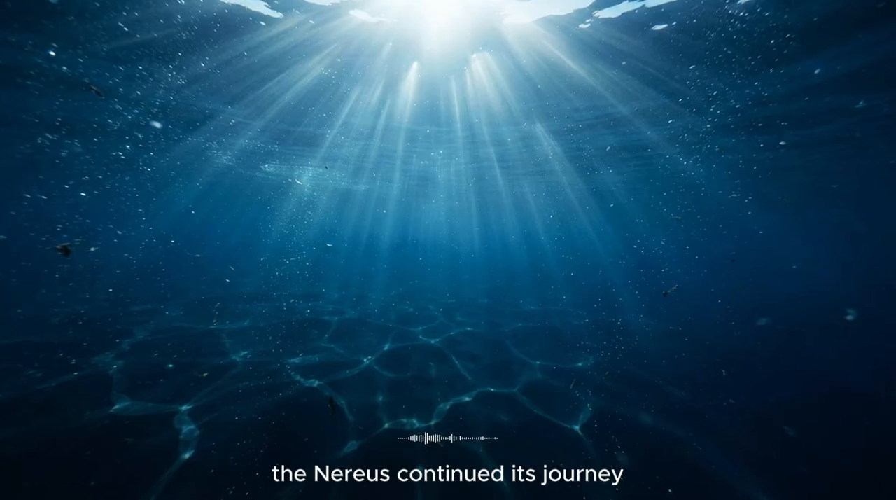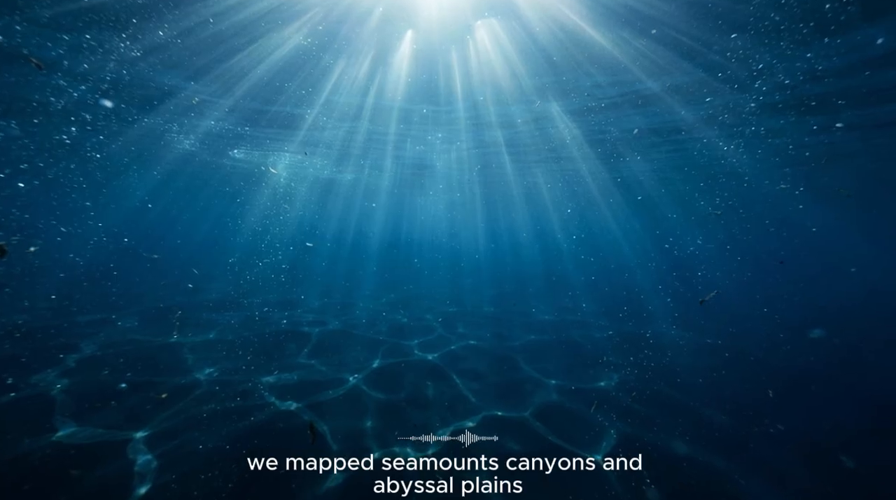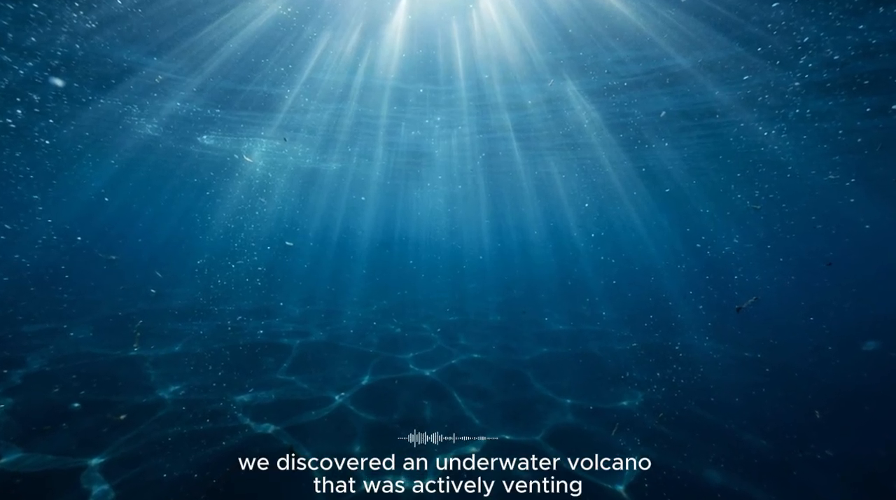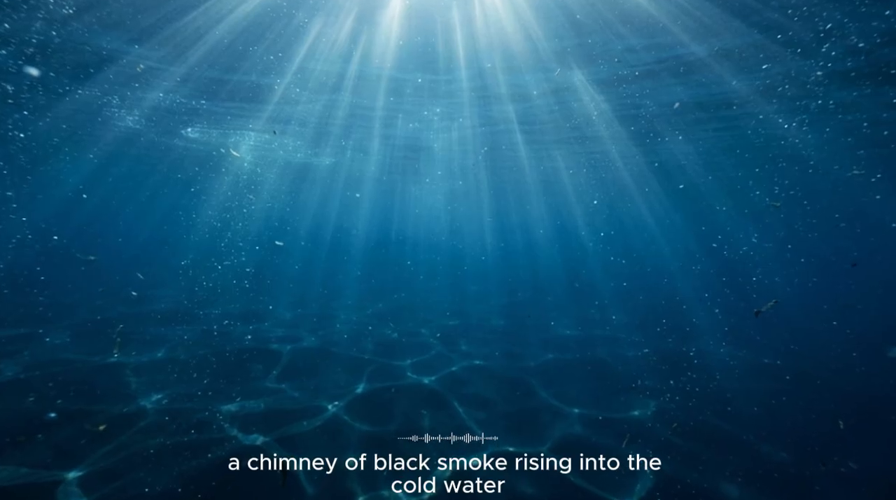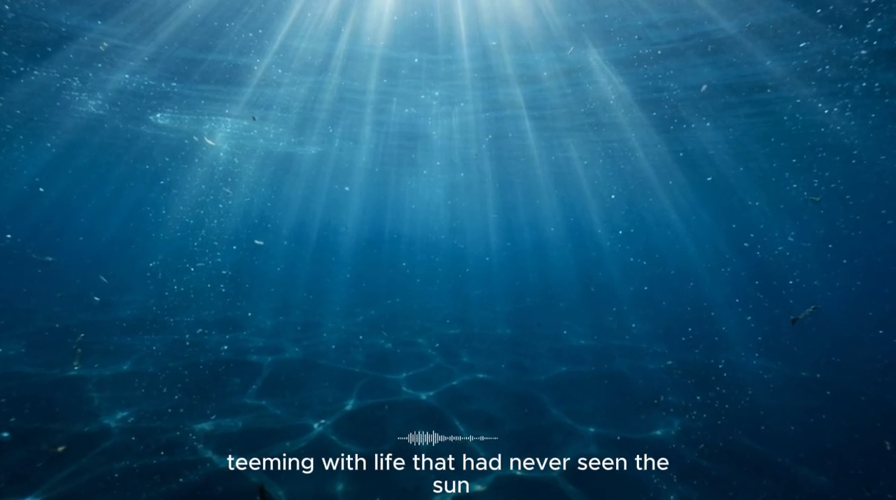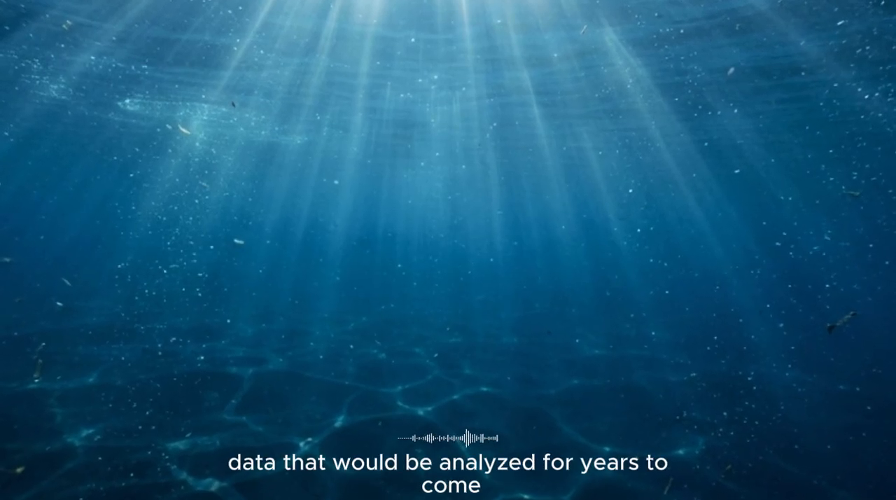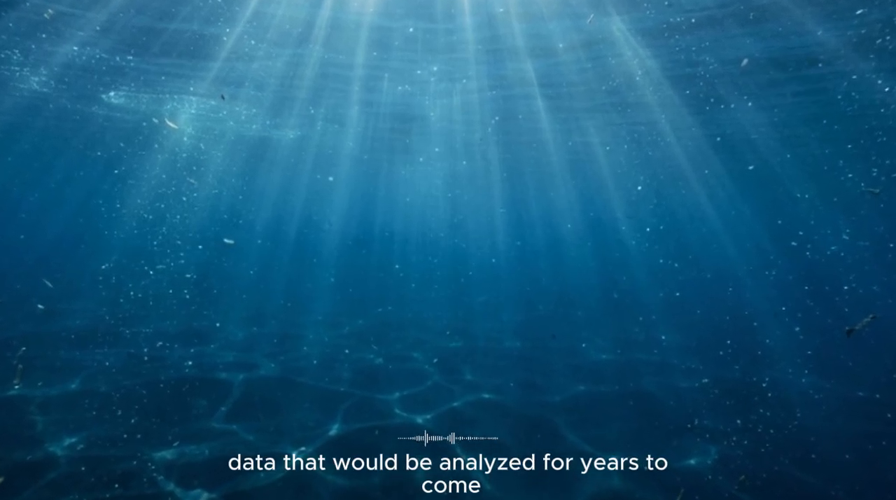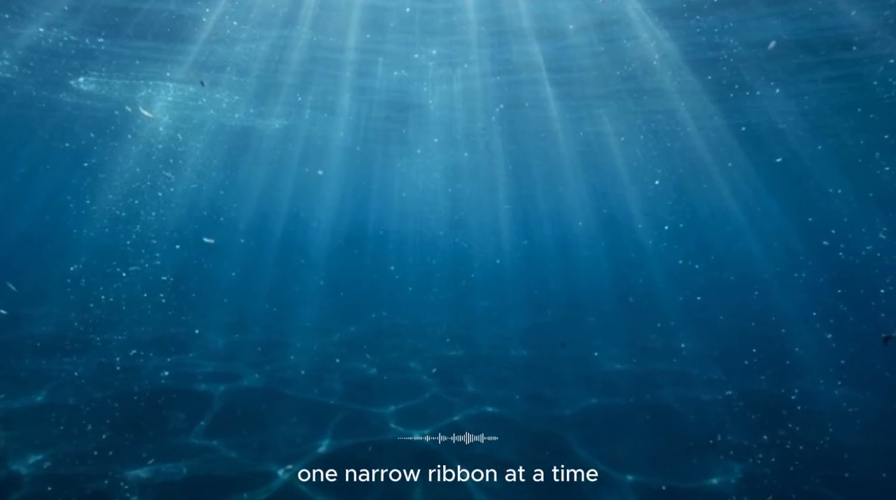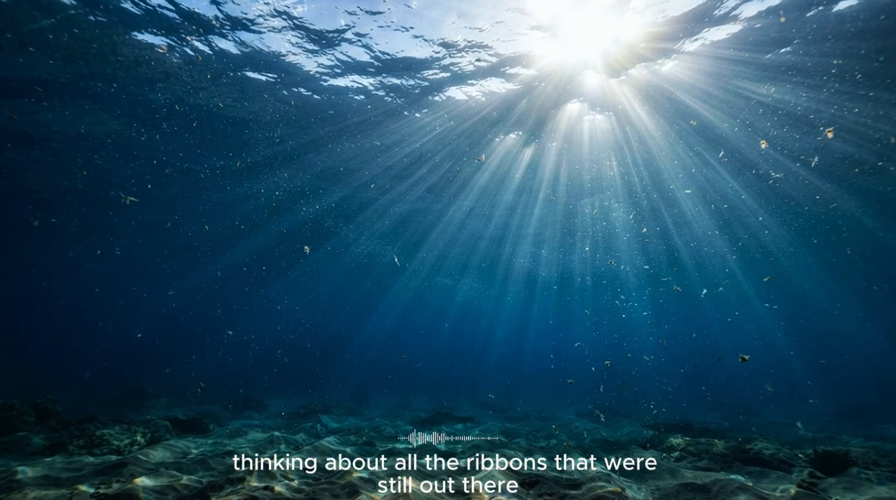The Nereus continued its journey day after day, week after week. We mapped seamounts, canyons, and abyssal plains. We discovered an underwater volcano that was actively venting, a chimney of black smoke rising into the cold water. We found a field of hydrothermal vents, teeming with life that had never seen the sun. We collected samples of rock and sediment, data that would be analyzed for years to come. We were adding to the sum of human knowledge, one narrow ribbon at a time. And every night, I went to bed thinking about all the ribbons that were still out there, waiting for us.